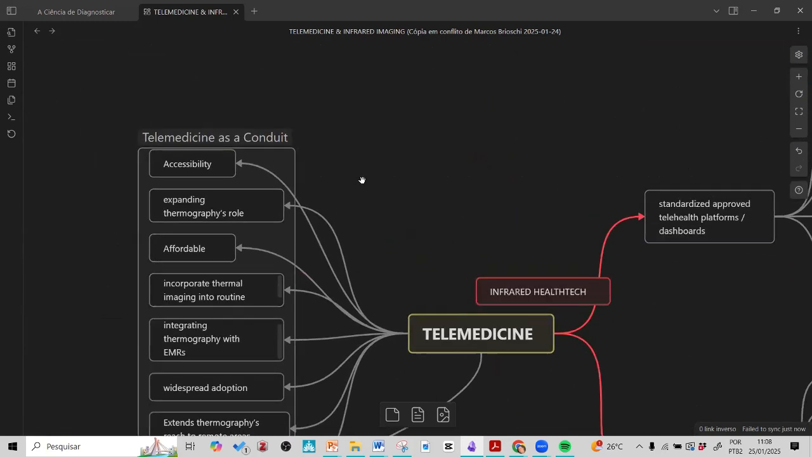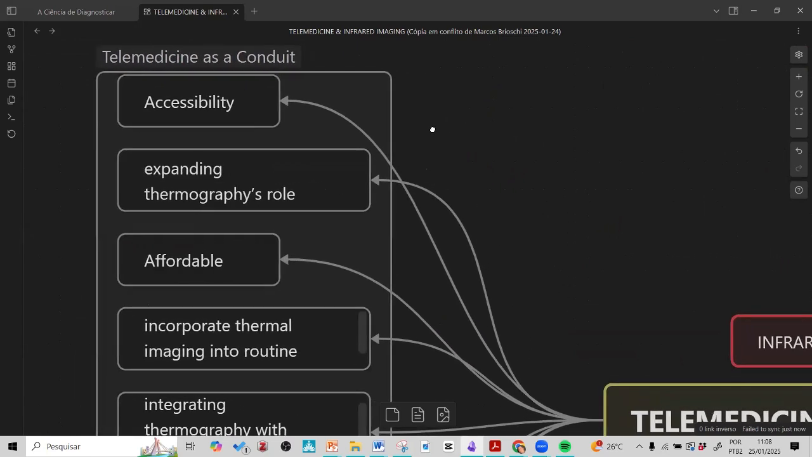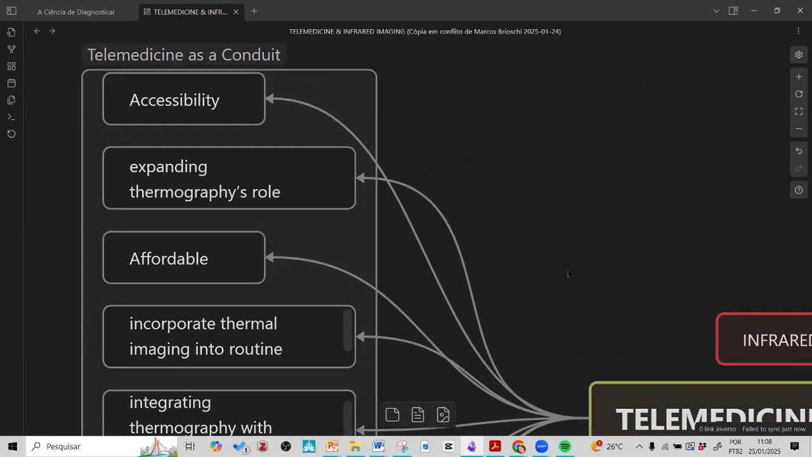Here there are some important points that explain why telemedicine is important. Telemedicine as a conduit. The first one is accessibility. We know that we don't have so many specialists, so many people doing infrared image.